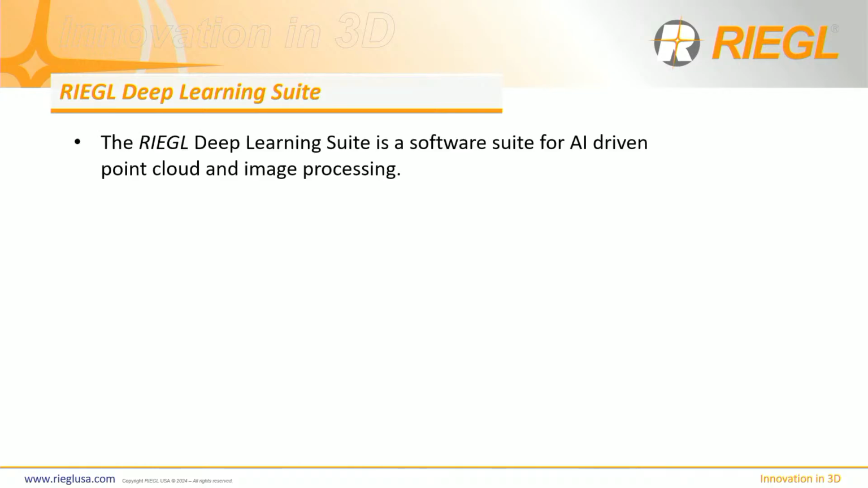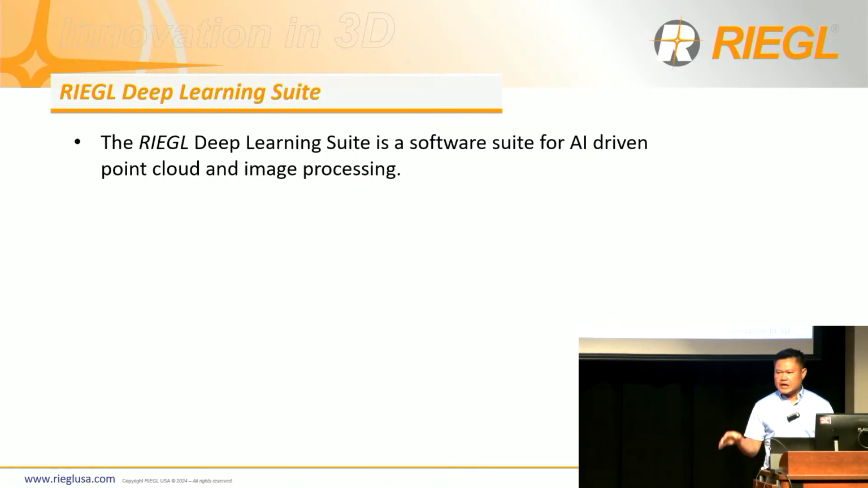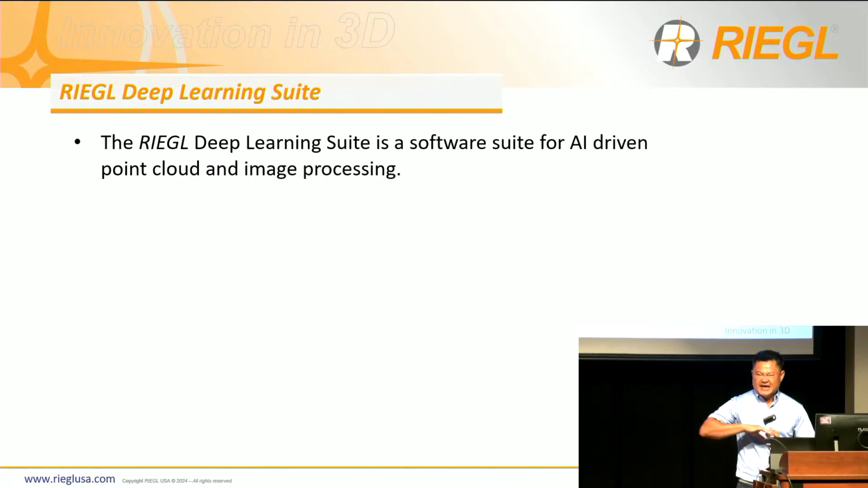All right. Also something new, we recently introduced something called a deep learning suite. I don't want to scare everybody with the word AI, but it's the first attempt of including and offering tools for a customer. Our workflow is acquire data, process the data, and geo-reference the data, tie it down to control, and spit it out.